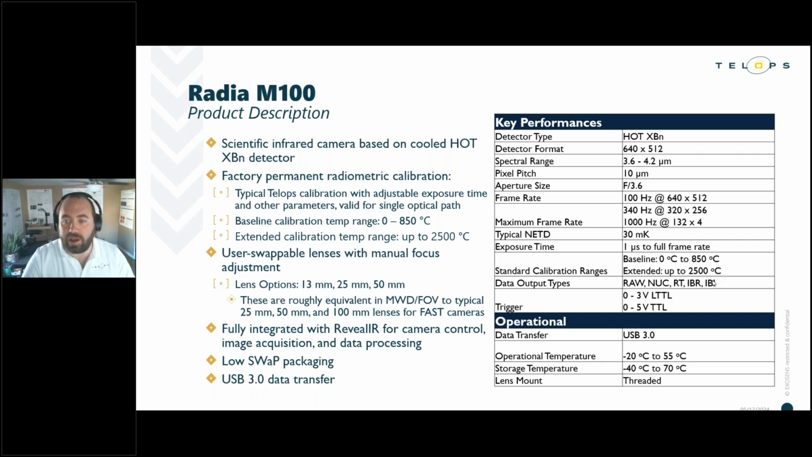Most importantly, to my mind, is the ability to change any and all of those camera parameters on the fly without impacting the quality of the radiometric measurement. That includes things like the frame rate, the exposure time, the window size. You can change all of those parameters at will. You never have to put a black body in front of the camera to update the calibration table. So really nice from a usability, ease of use perspective.